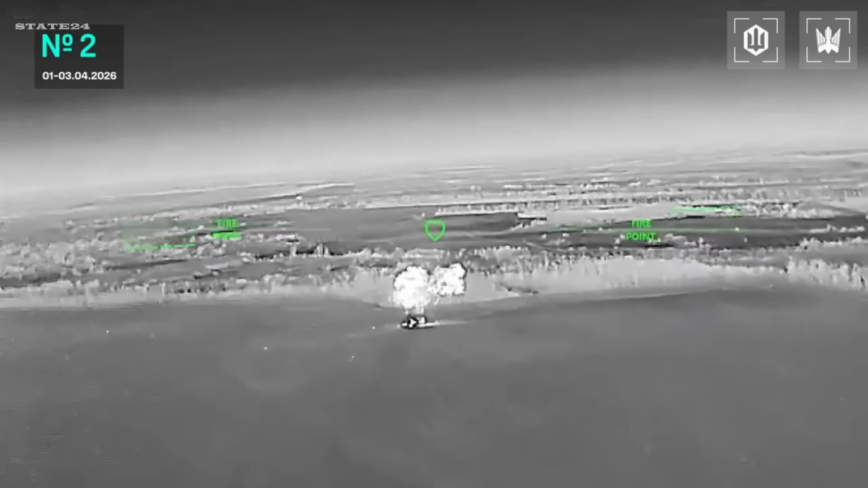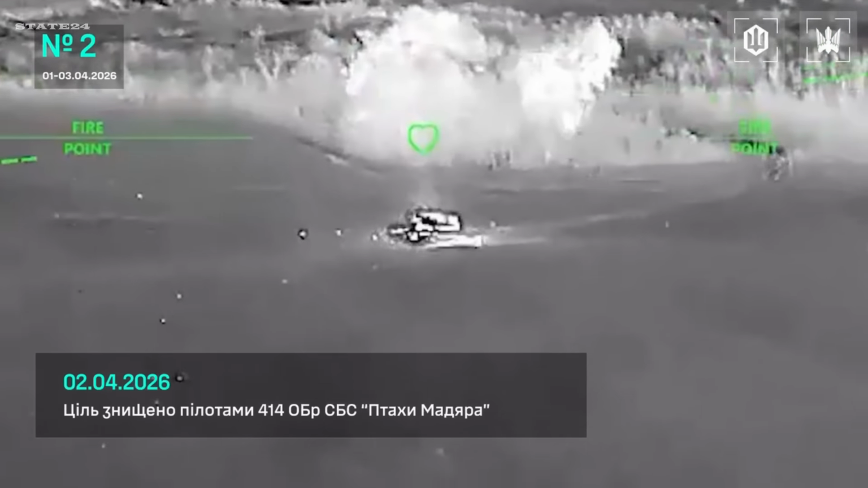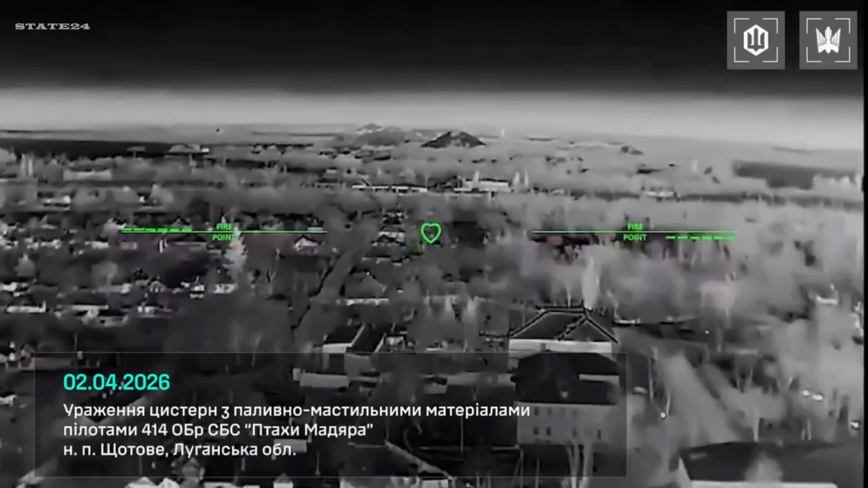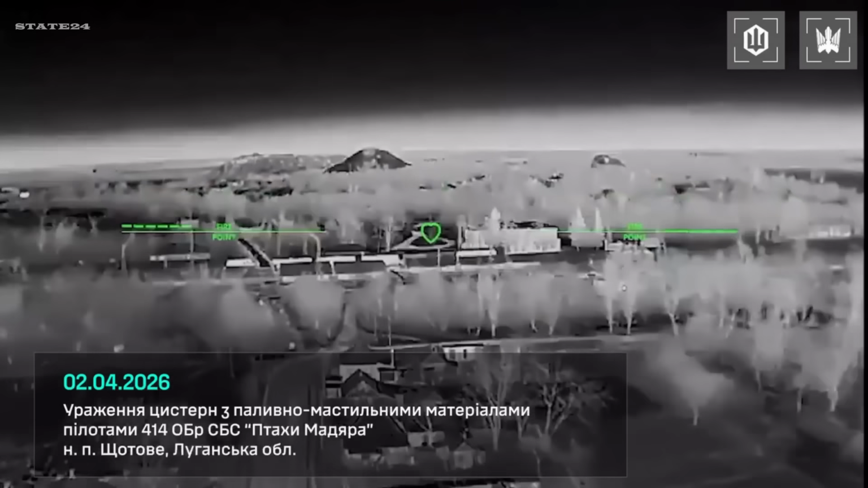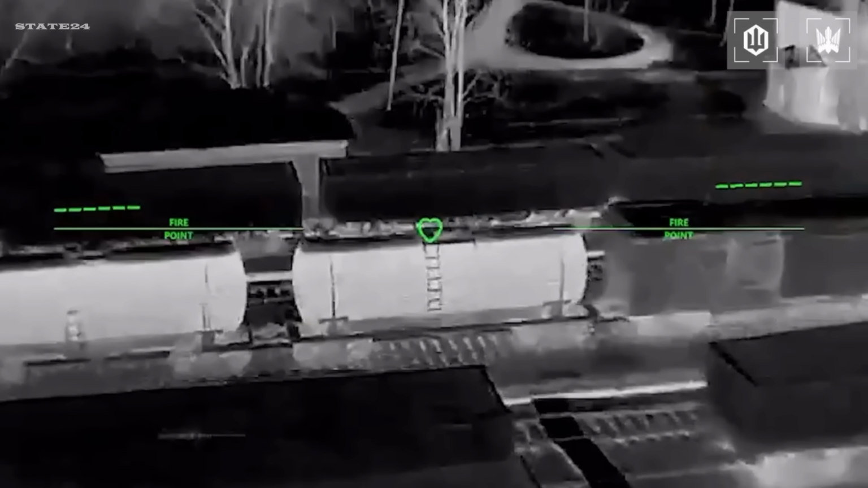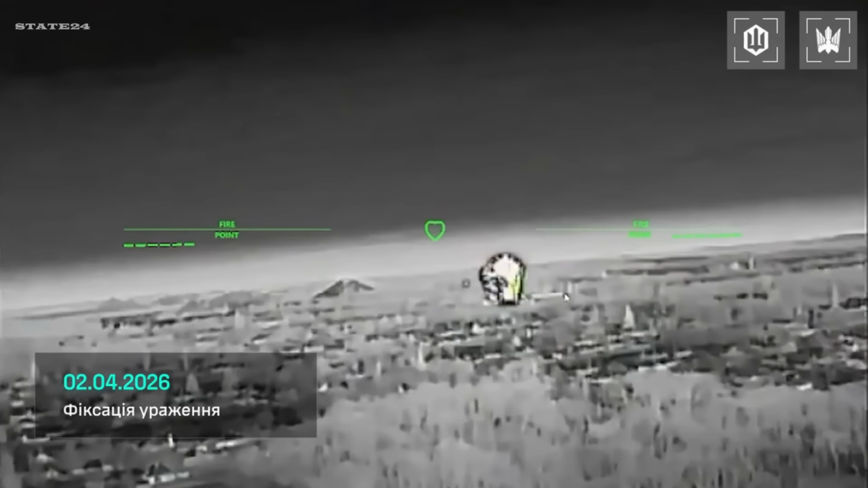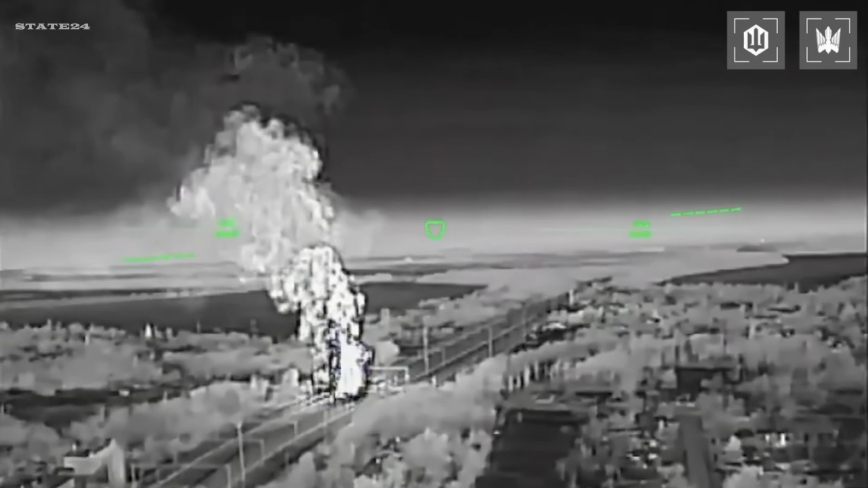Now here's the irony. The Buk M1 is a Soviet-era air defense system, specifically designed to engage fast, maneuverable aerial targets. It can track and engage aircraft flying as low as 30 meters off the ground. Designed to hunt things that fly, destroyed by something that flies. A Ukrainian drone carrying a 60 to 100 kilogram warhead found it in the dark, and that was the end of it. But the night wasn't over.